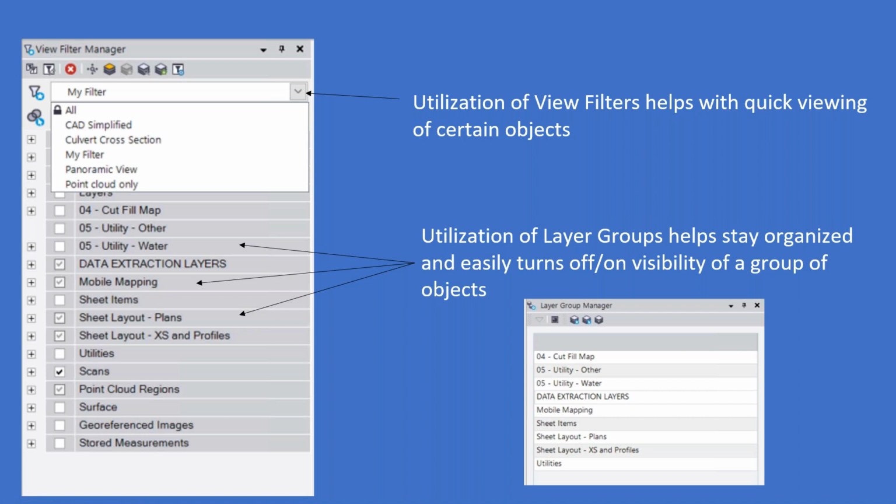And I have a few tips and tricks here that I want to share with everyone, those being with the View Filter Manager. So when you are working with LiDAR data from not only one type of sensor, but 3 different sensors, it can be a little challenging to show and hide the things that you want to work on while you're drawing that line work, while you're producing your deliverable.